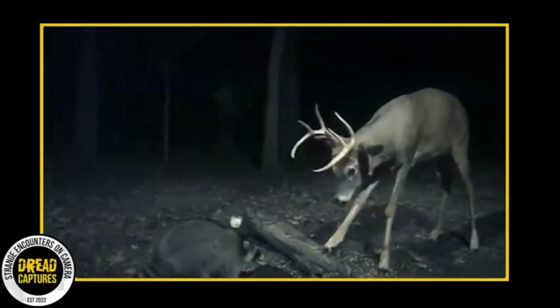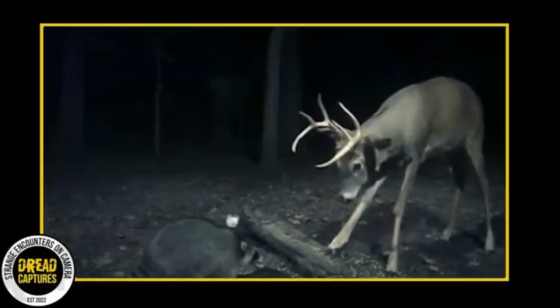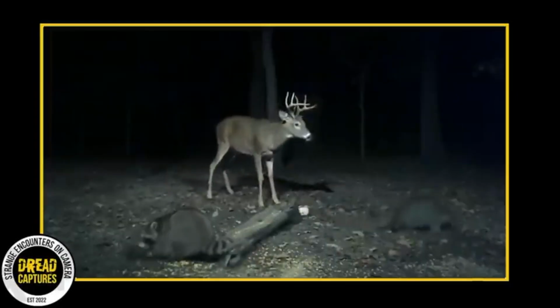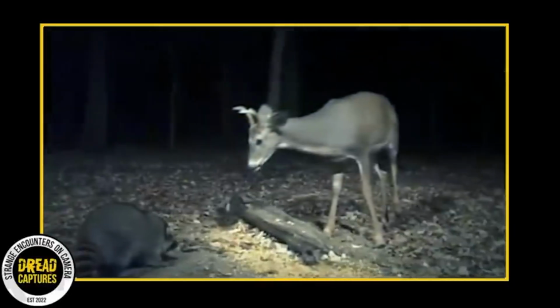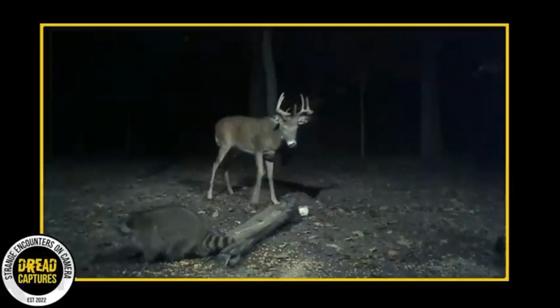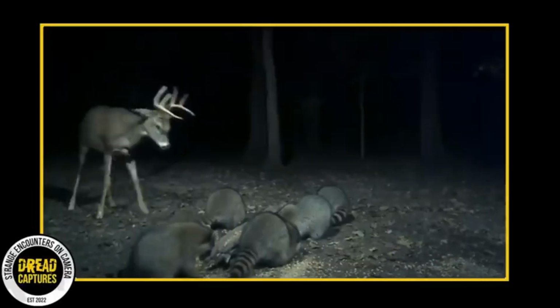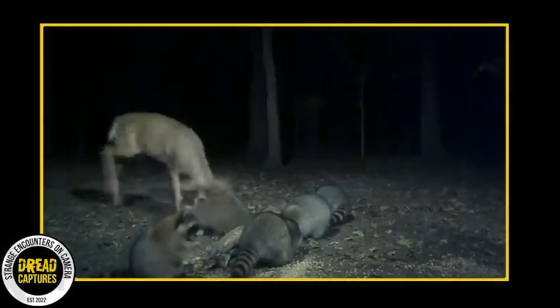The farmer suspects the deer was just amped up because, like I mentioned, these guys usually interact quite well. I guess it turns out bucks don't like to share when they're looking to bulk up for the upcoming rut. Despite the buck's aggressive display, the raccoons were undeterred and continued to try and get in on the free meal, which, as anyone who has seen them diving into dumpsters for dinner can attest, is typical.